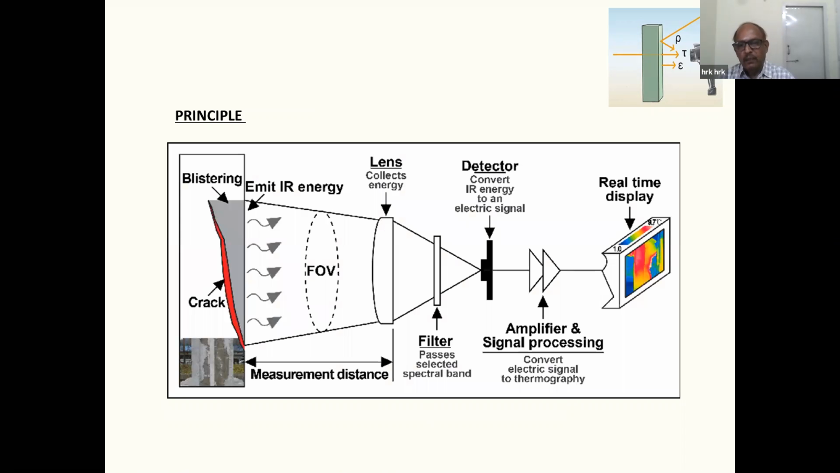So this is the working principle of the thermal imager. For the first part, it is like an ordinary camera. We have a field of vision, and the infrared rays emitted from it are collected by the lens. Then there will be a filter for the spectral band we want, that is from 7 to 14 micrometers, which is the range of the infrared rays.